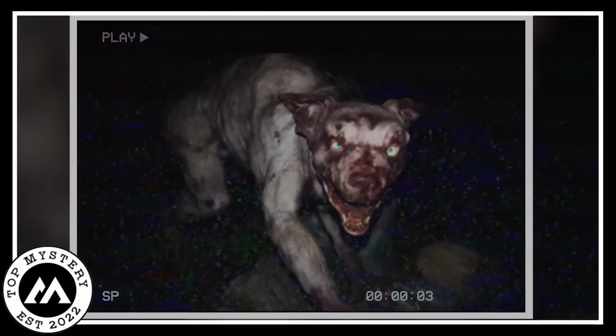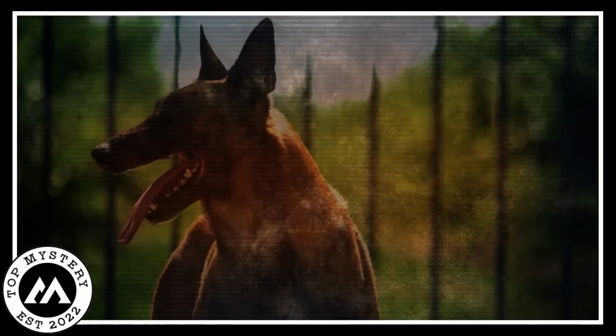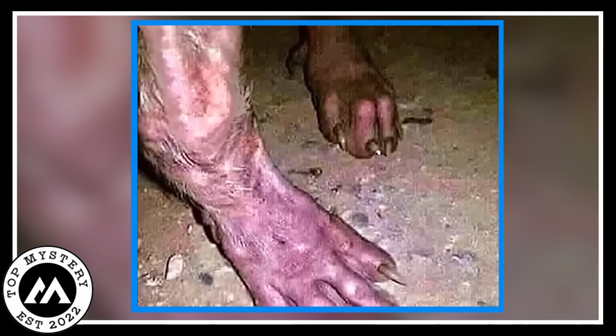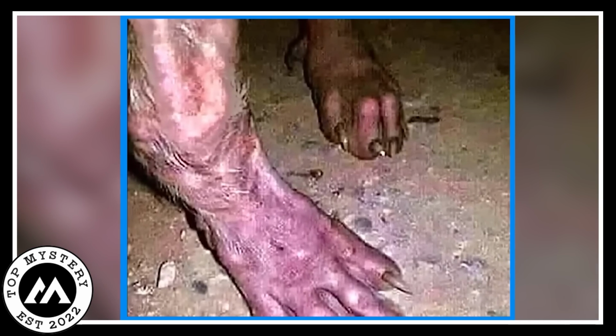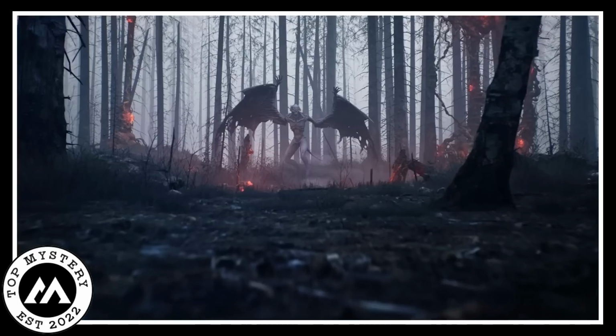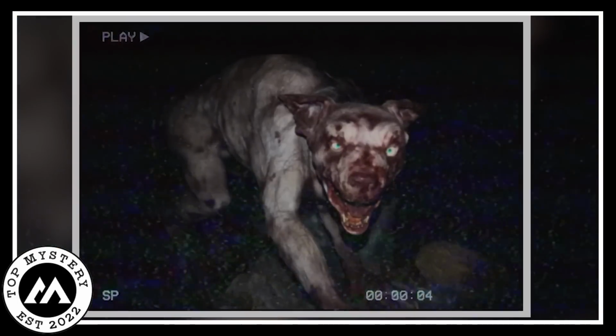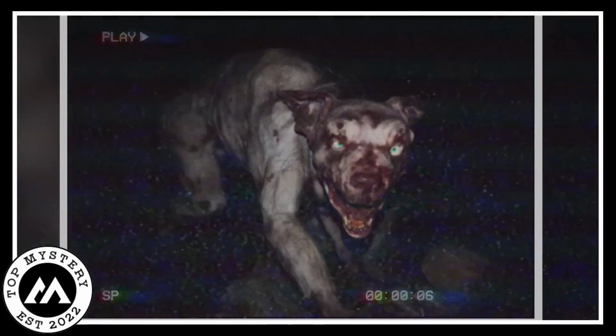Terrifying hound. This photo, captured by a trail camera, is one of the most terrifying sightings on the internet. The dog is mangy and rabid, and its fur has withered away, leaving spots of blood all over its body. The dog looks so scary, as if it came straight out of a horror movie. The feet of the creature also look very creepy and gross. This image is one of the most horrifying and gross sightings.